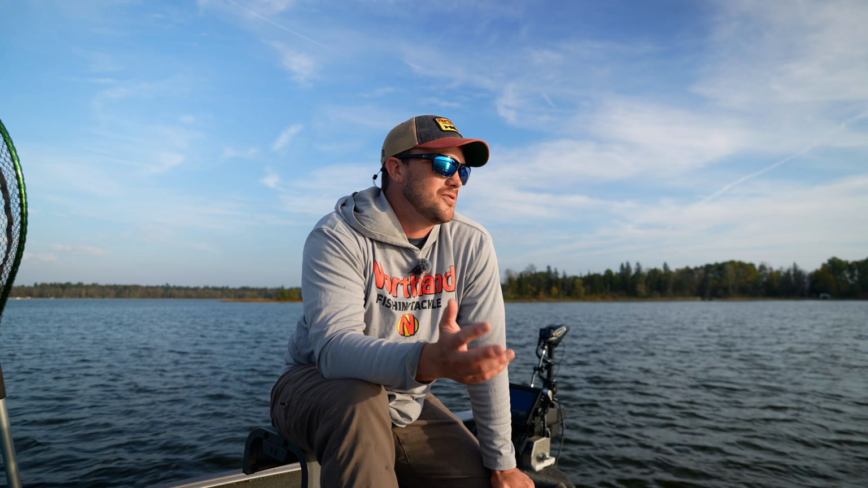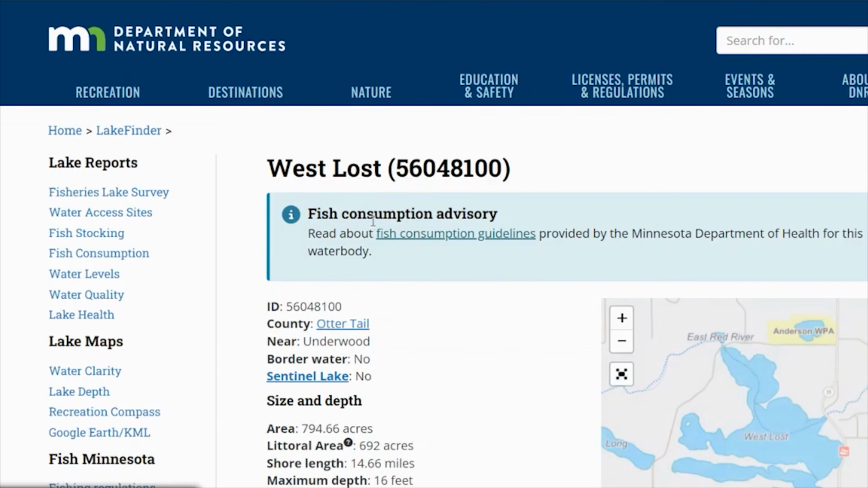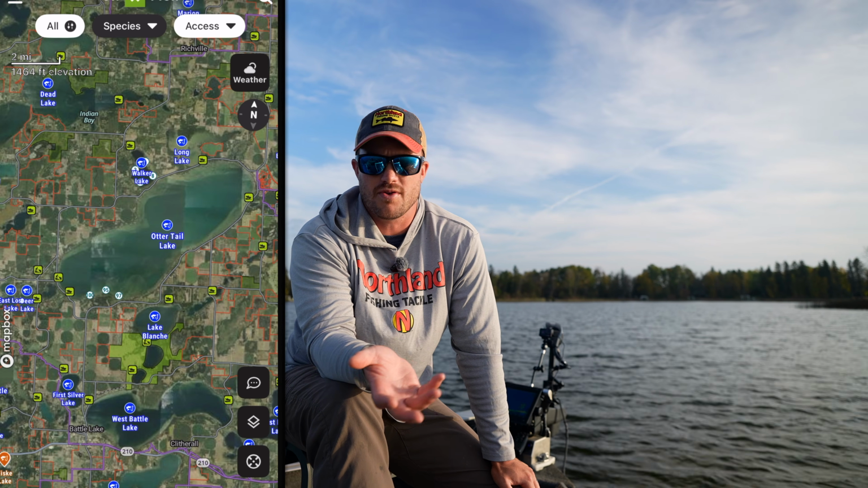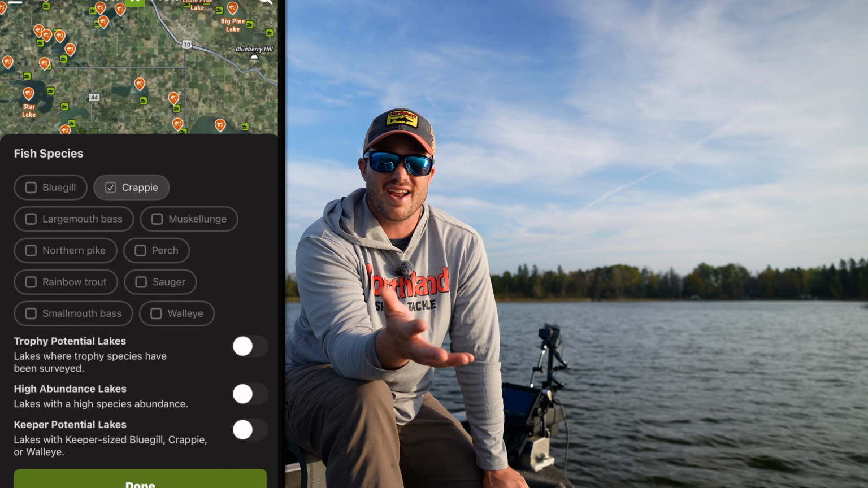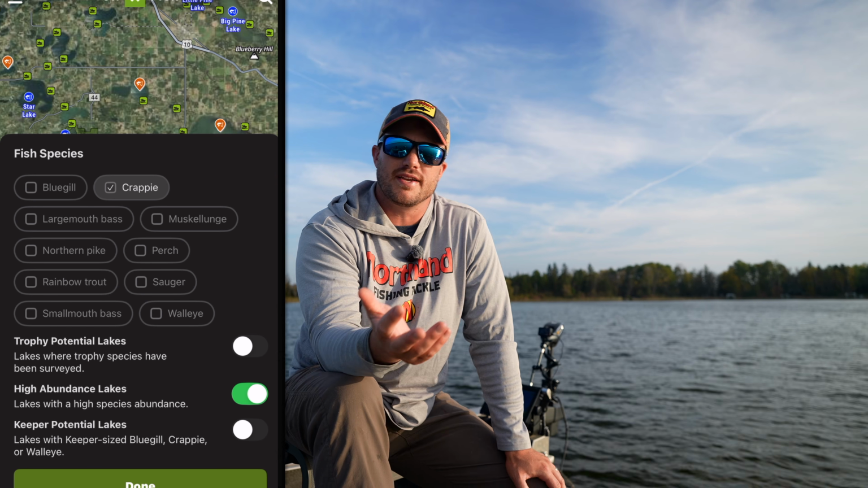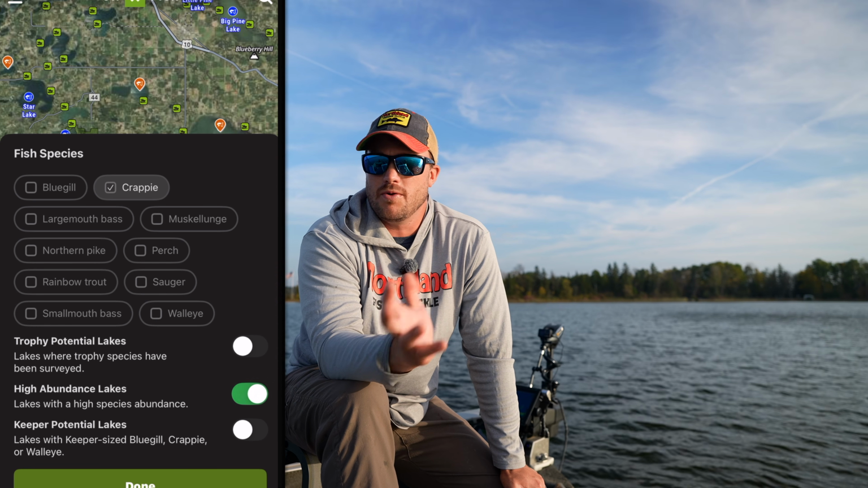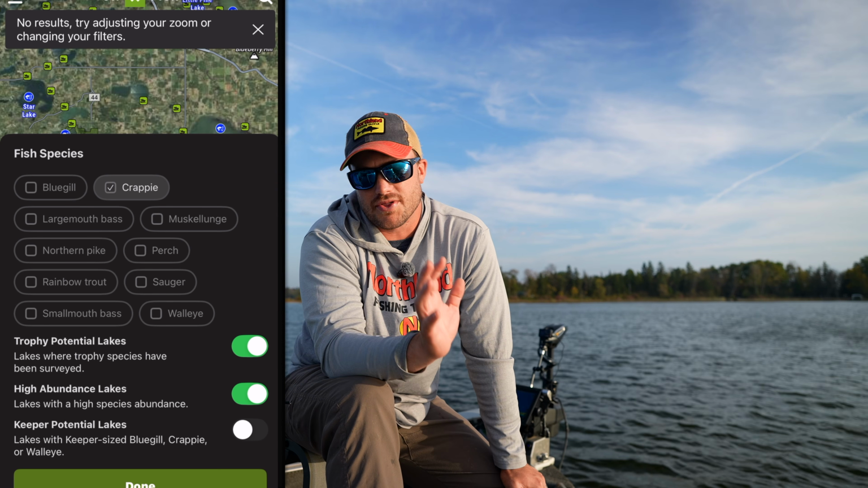lakes. The nice thing about today's day and age is we have so much information at our fingertips. Whether you're using the Minnesota DNR Lake Finder on the web to sort through lakes, or you're using the Onyx app, which tends to be a little more efficient, but you have to pay for it. Depending on what you're looking for, you'll select different things on the Onyx app. You can just select trophy, or you can select high abundance, which is super slick, super convenient, and saves a lot of time. It used to take maybe an hour or two of searching, and you can really do it in just a few seconds now, so that's really nice.